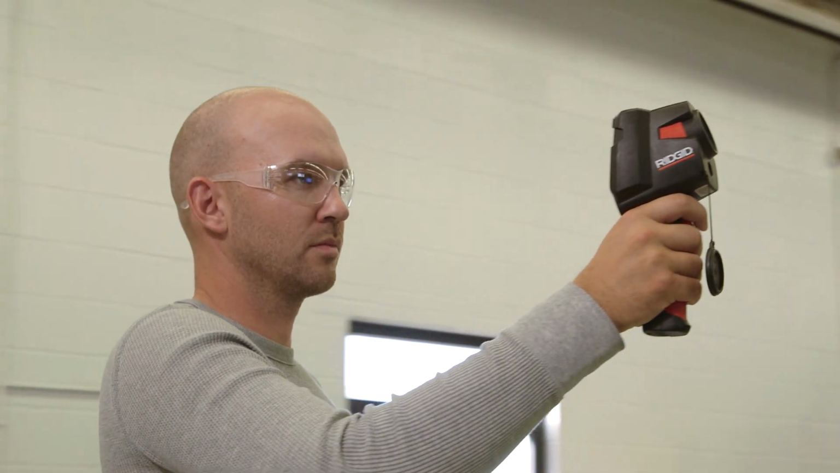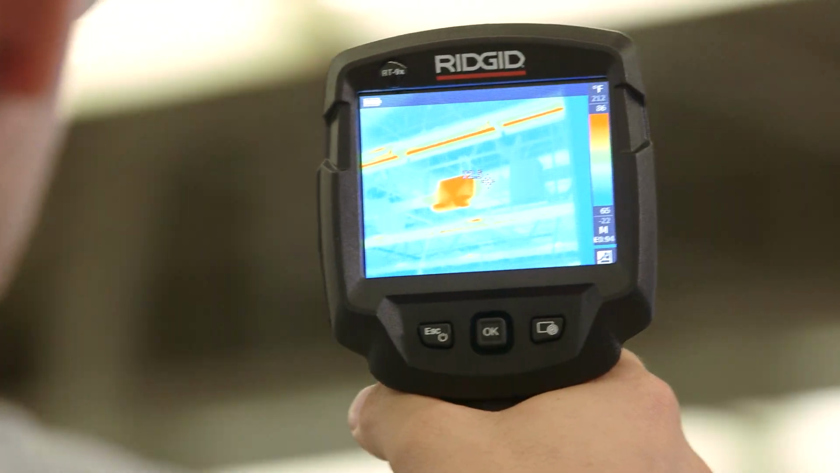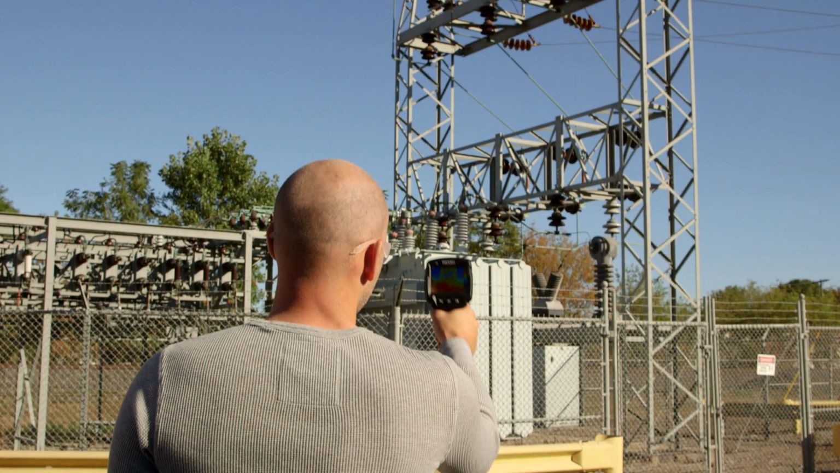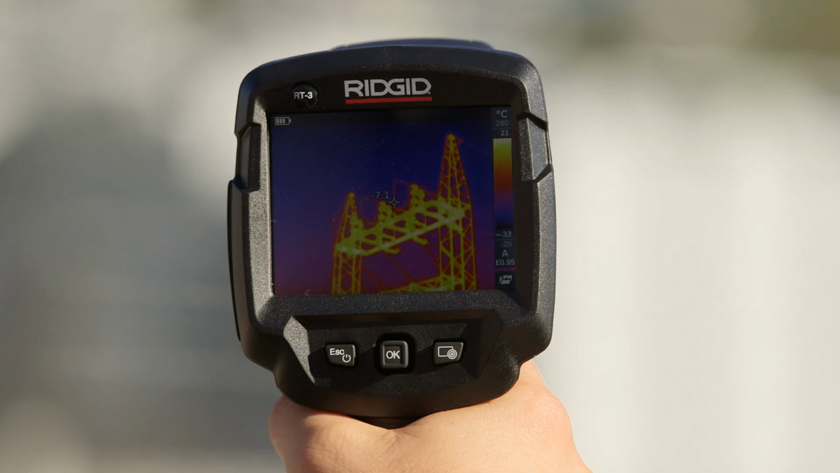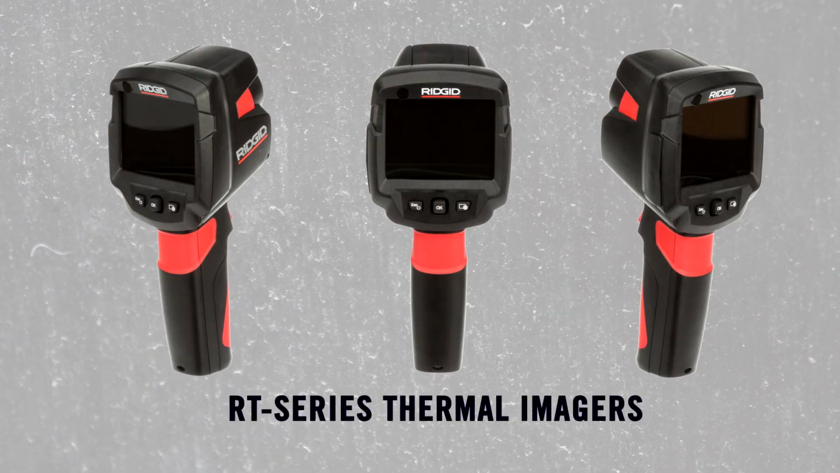With the RIDGID RT series of thermal imagers, high tech is easy to understand. Predict, prevent, perform. The RIDGID RT series allows you to predict problems before they happen, prevent costly system downtimes, and keep systems running at the highest levels of performance. This video will give you an overview of the imager's features and setup.